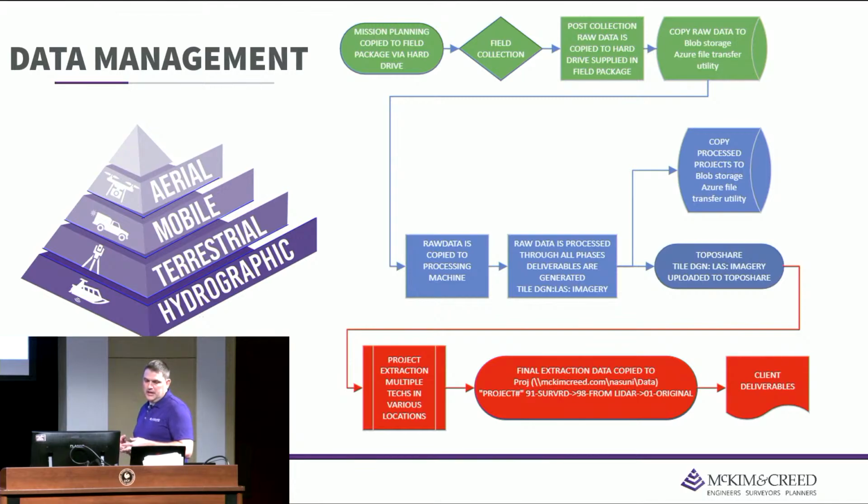And I mentioned before, we moved to a cloud-based solution for all storage. To be honest, TopoShare was actually the inspiration of moving to a cloud-based system. I saw how well it worked with getting the data out to my extraction team who could be in many different parts of the country. And it inspired me to take the traditional processing from a standalone computer in an office with the technicians behind it, and put those computers in the cloud as well. So we do all of our processing on the cloud as well.